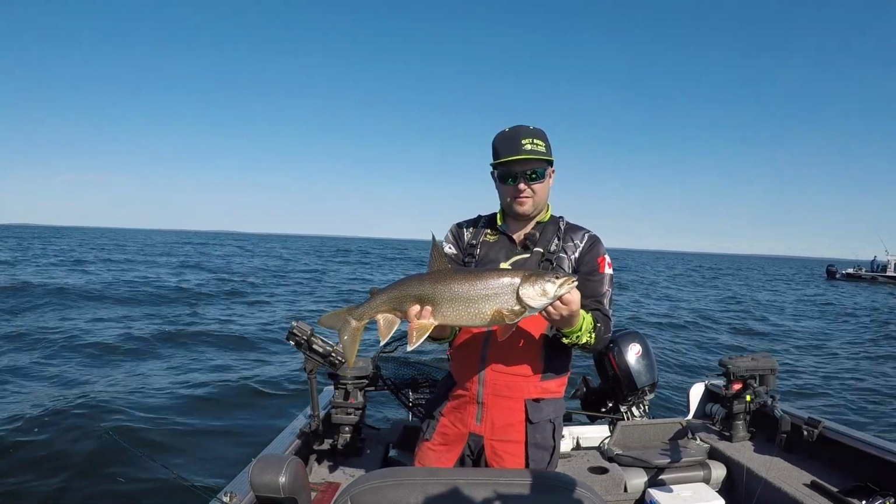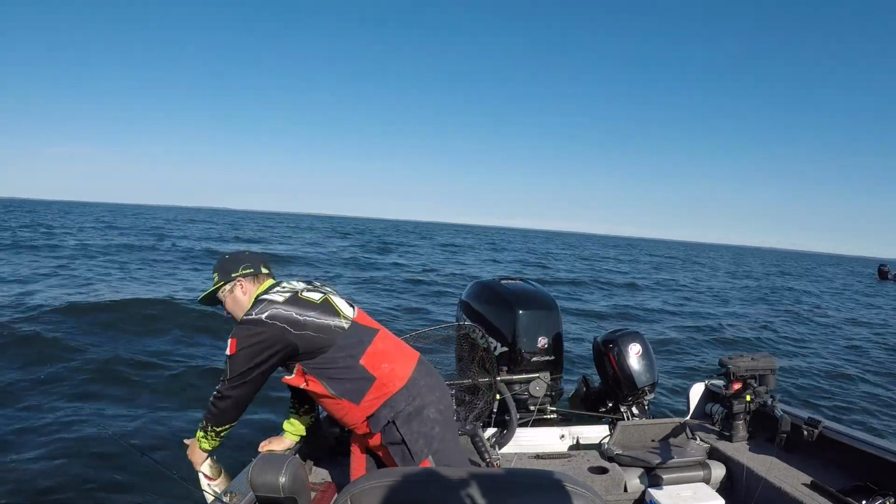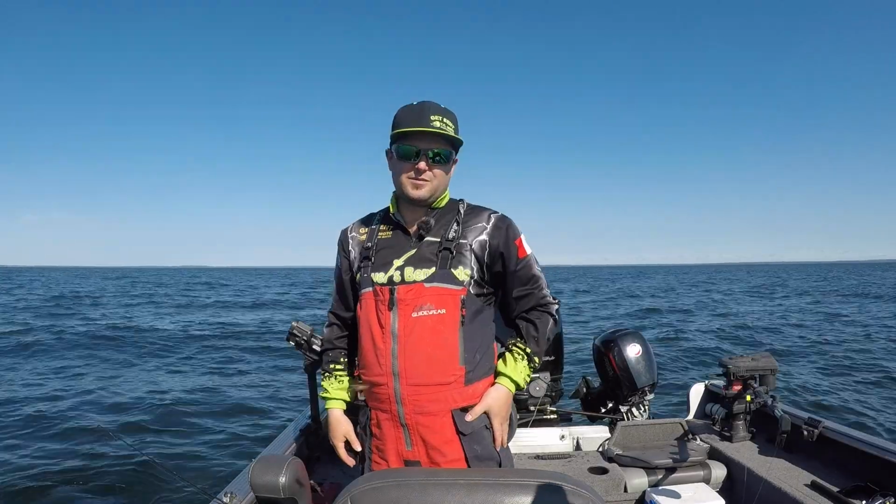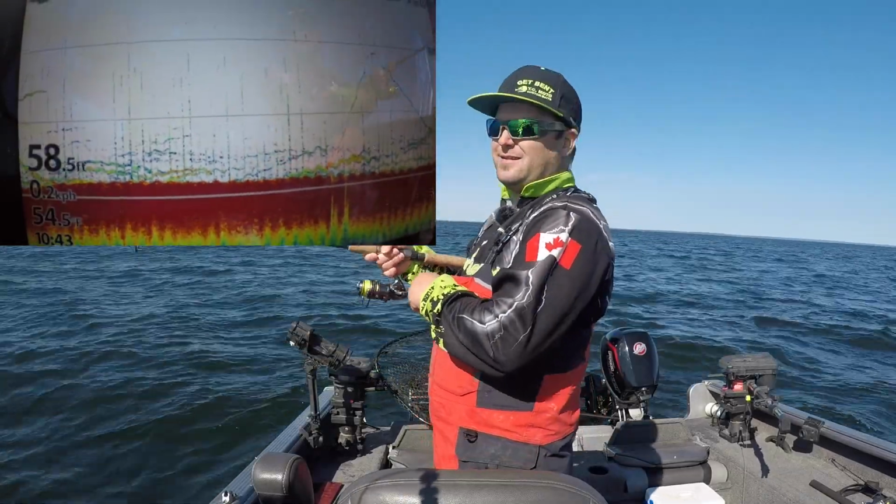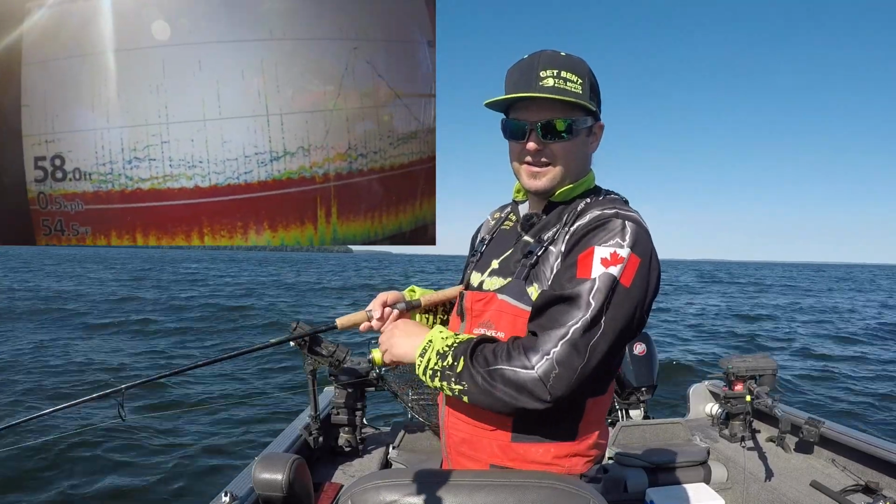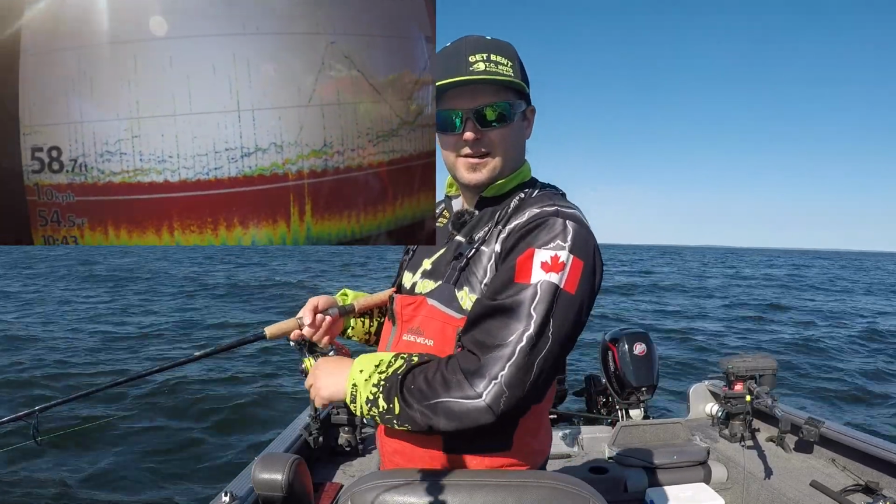I think it's his 10th fish we've got from this little school, so just goes to show you that if you find a school like that, you can just get on top of them and jig them and you should catch quite a few fish. Just dropping down, I seen one kind of come up a little bit, so I started reeling. Sure enough, it hit pretty much instant. There's still another 3 or 4 fish down there.